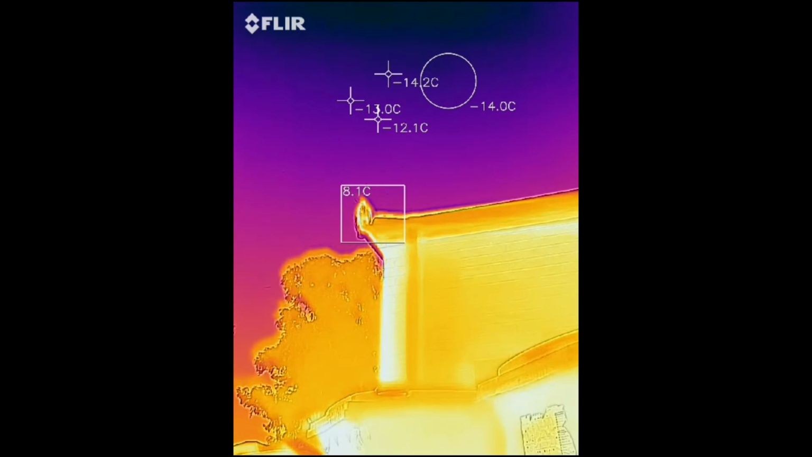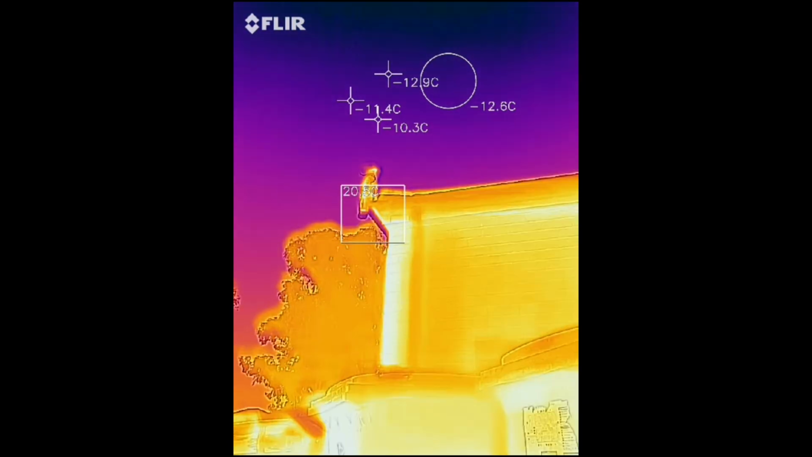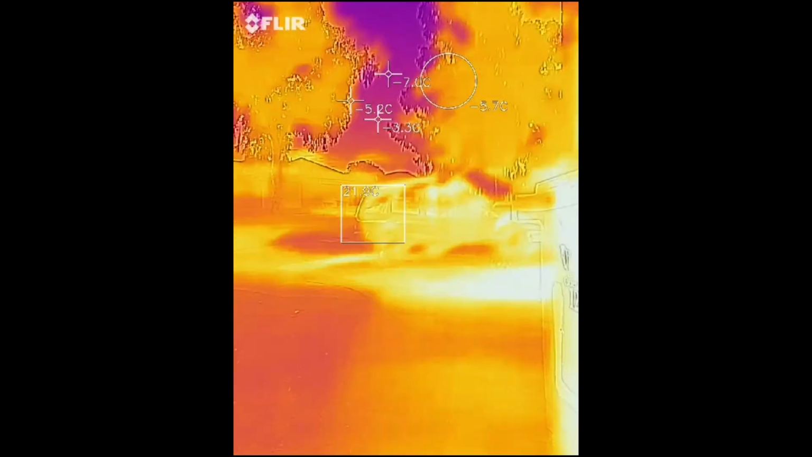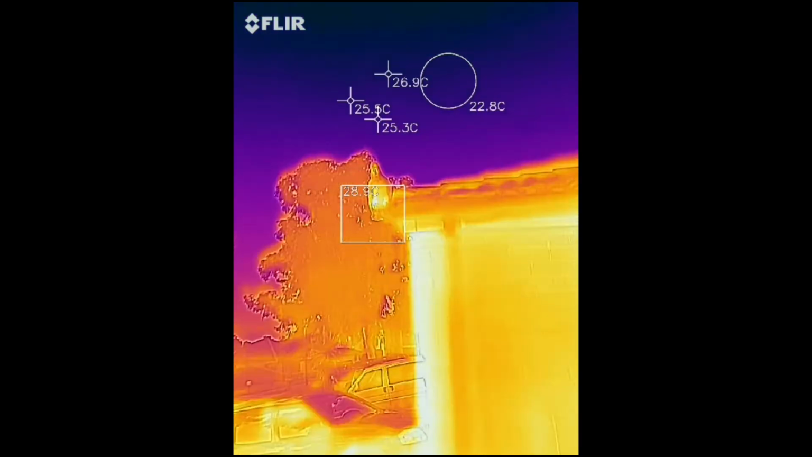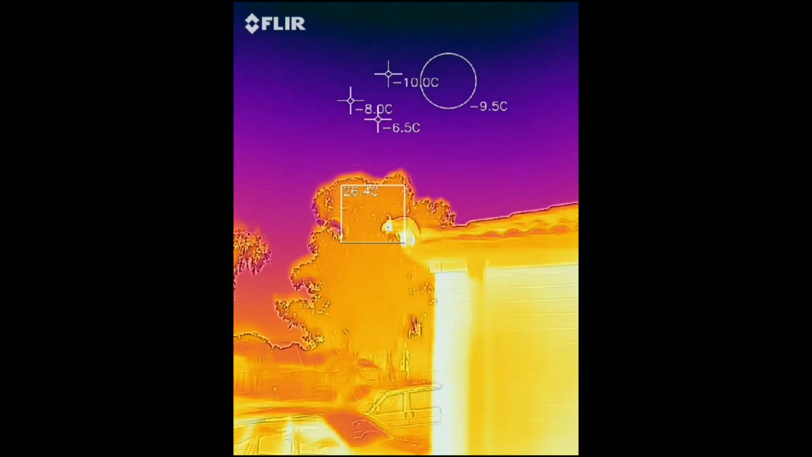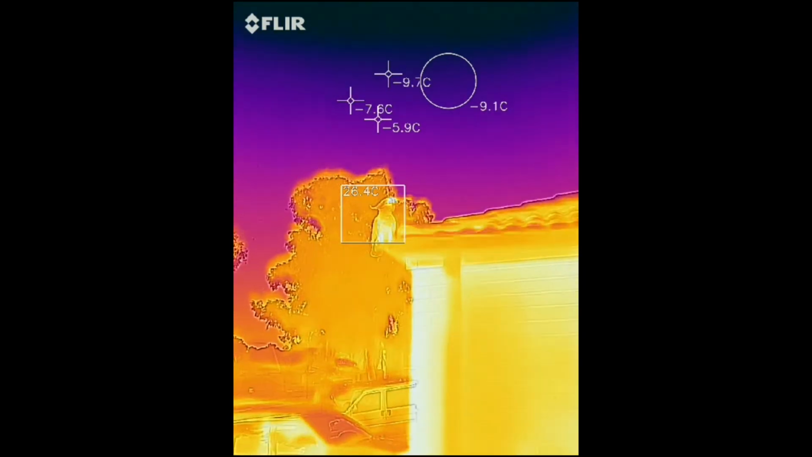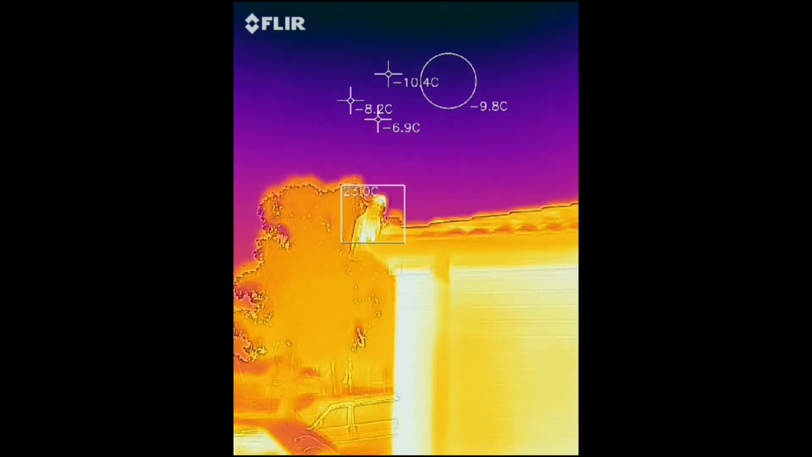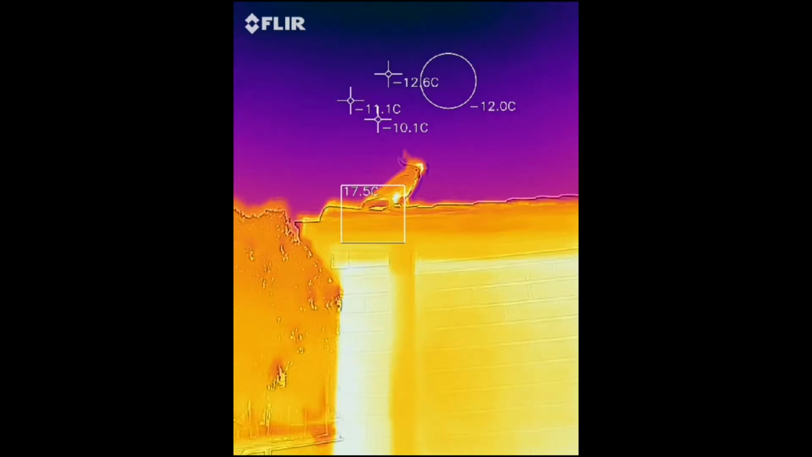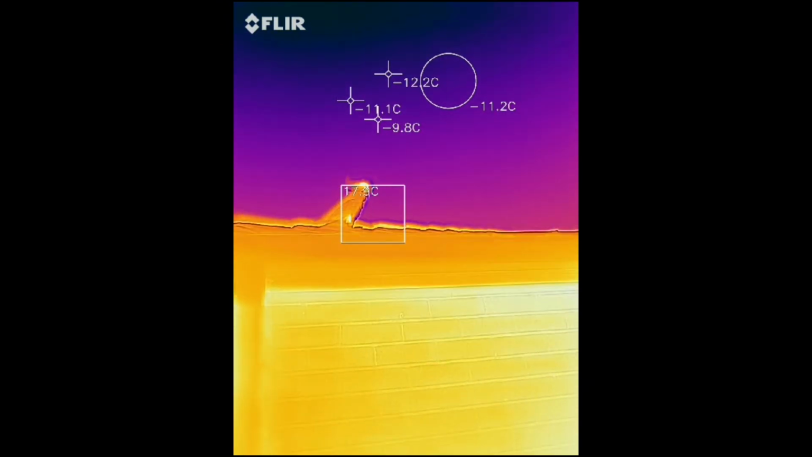That's not your right temperature either. Of course, you are a ways away. And I probably need to recalibrate this. Hello. There you go. We're getting a bit more of a realistic temperature now. Come on, Chicky boy.